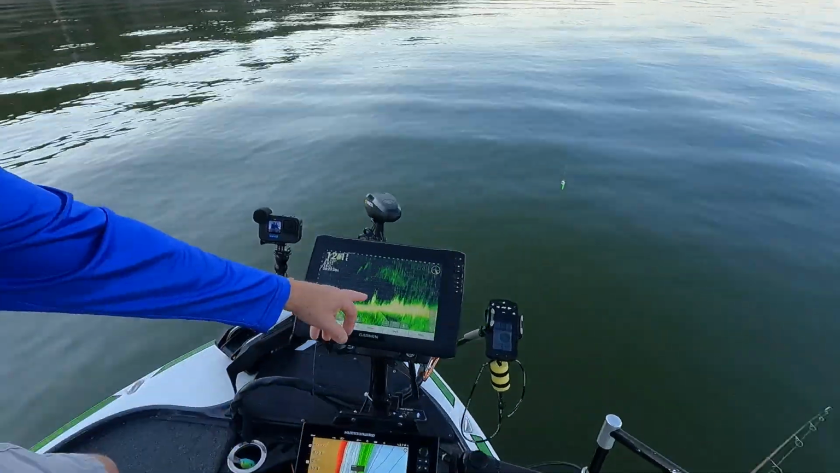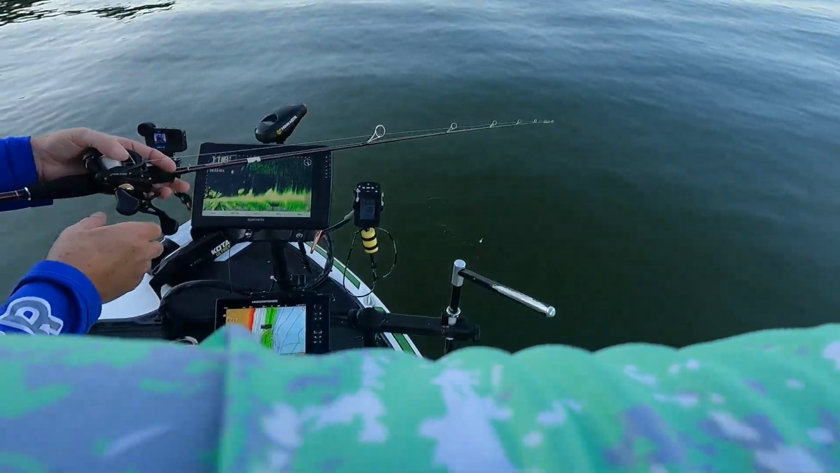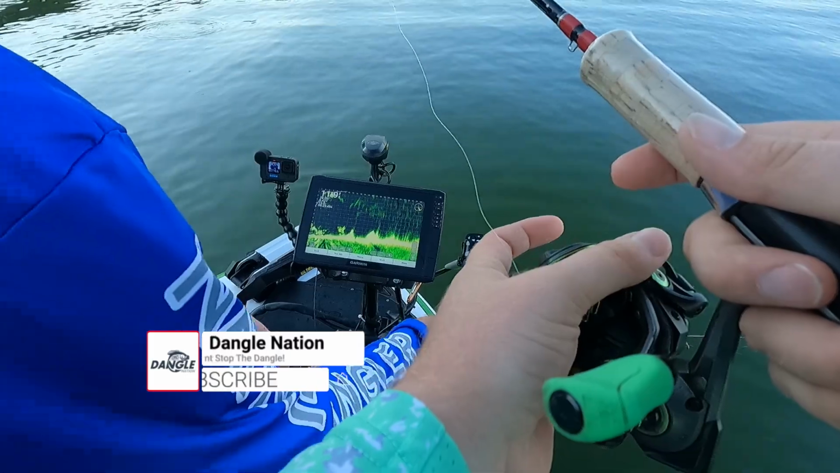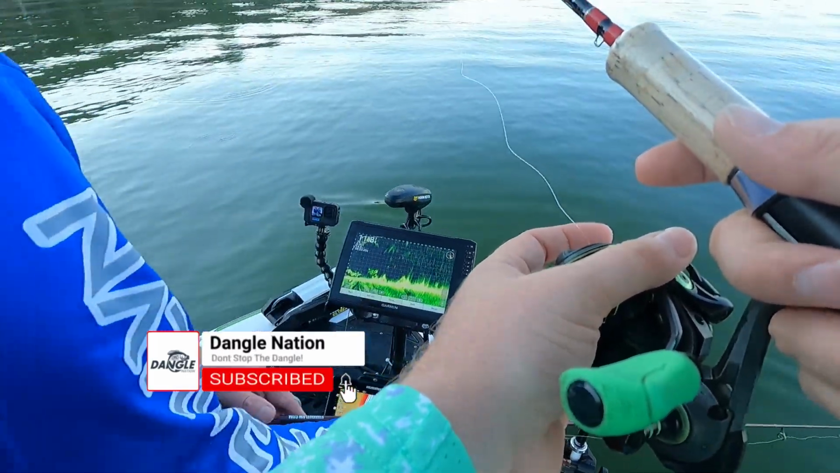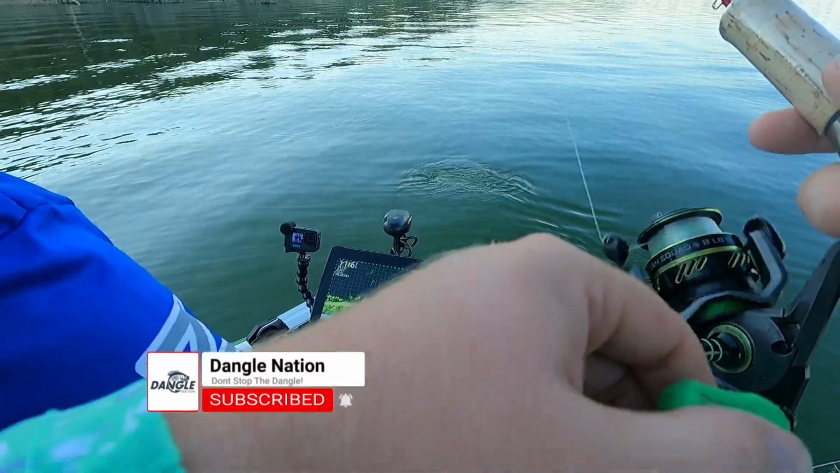Go up in there and drag across the top of it. This basically looks like a grass line or something, I don't know. We're 16 feet away from it, so I'm just gonna skirt over the top of it. Here we go. I'm gonna sit right over it.